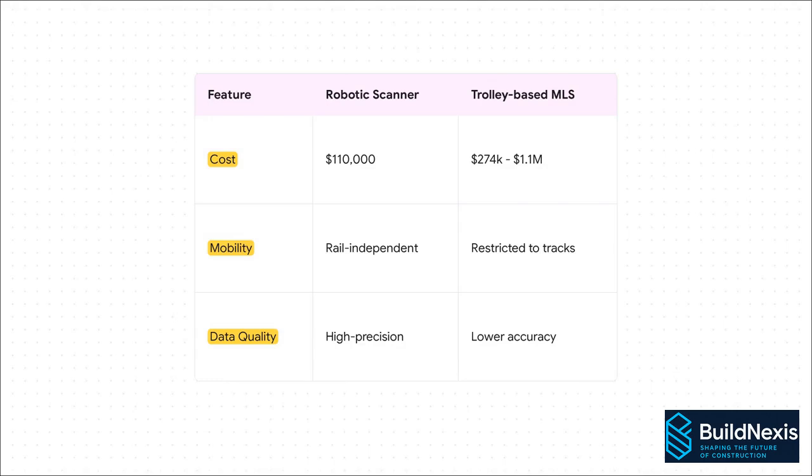And when you look at the stats, the advantages are just staggering. The cost difference alone is huge. This new robotic system is around $110,000, which is just a fraction of the cost of the old trolley systems. Plus, it's way more mobile and captures much higher quality data. So long story short, it's cheaper, it's better, and it's way more flexible.